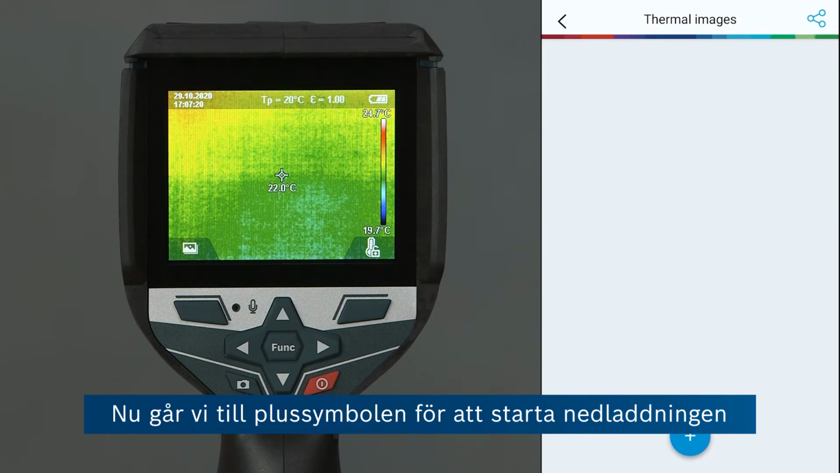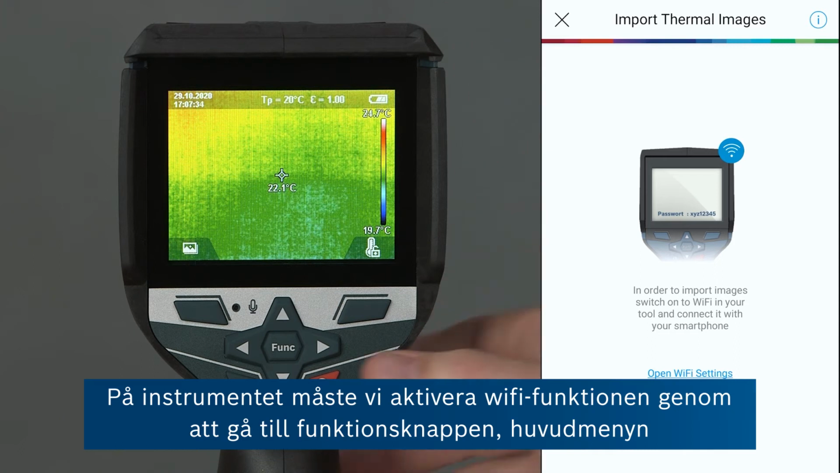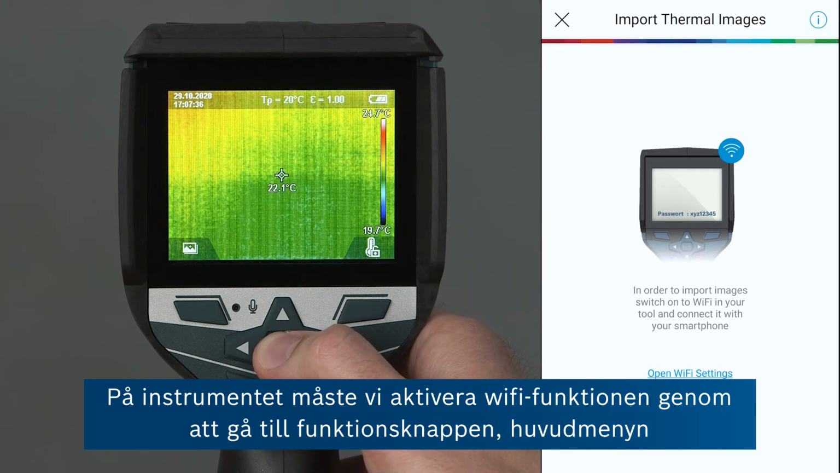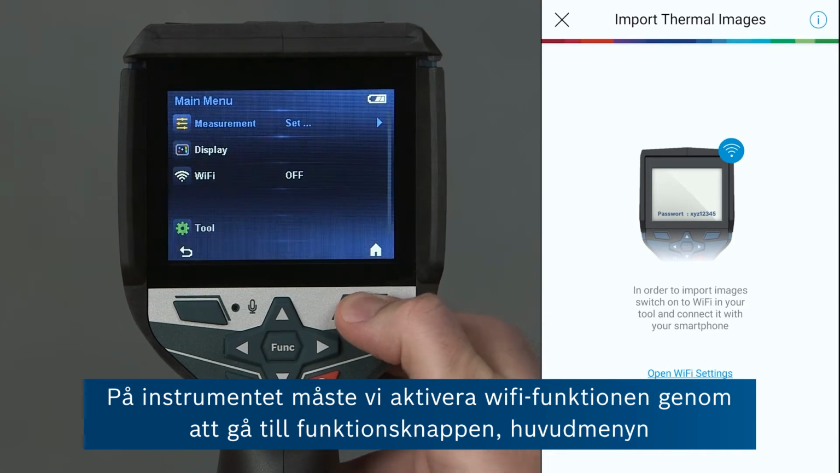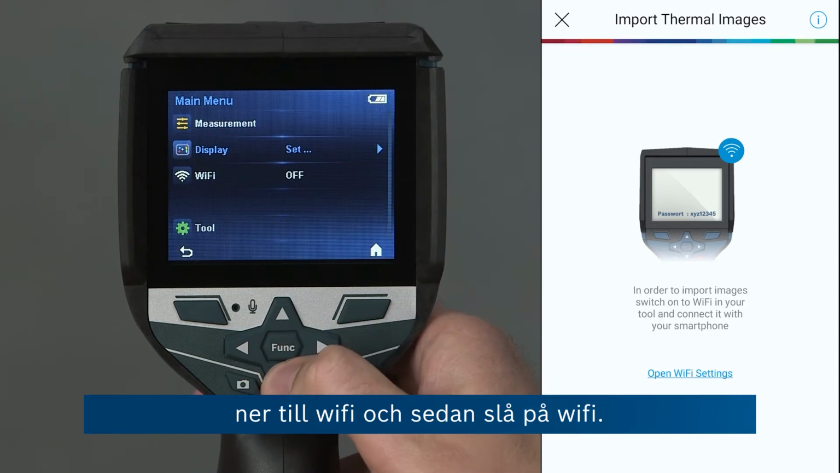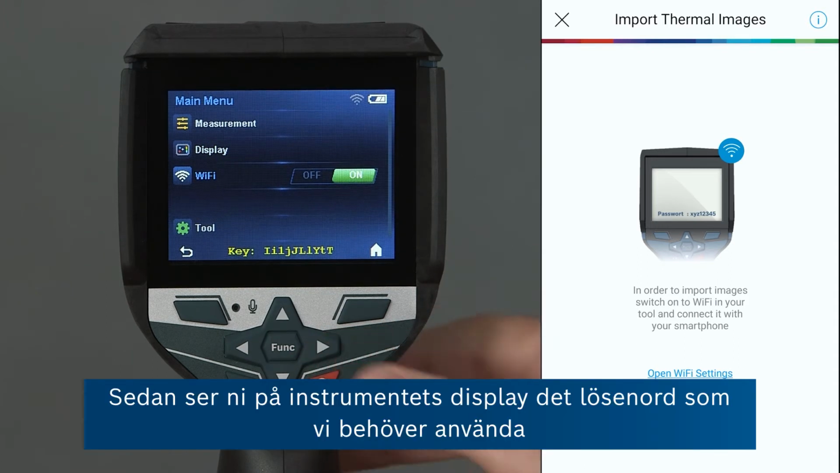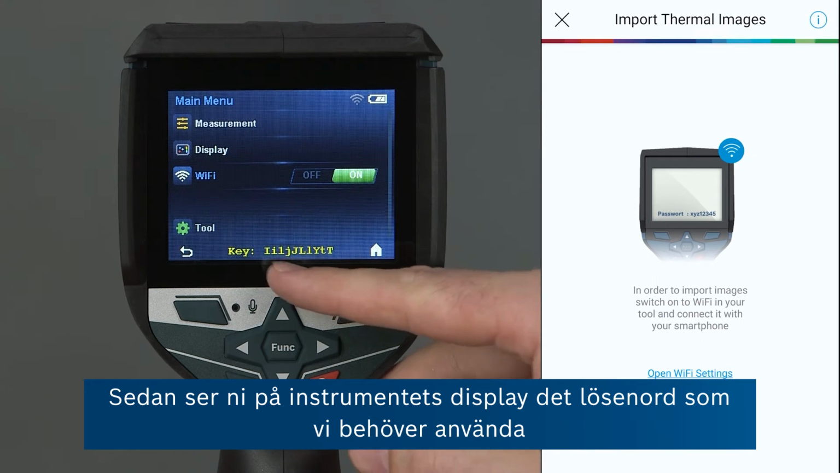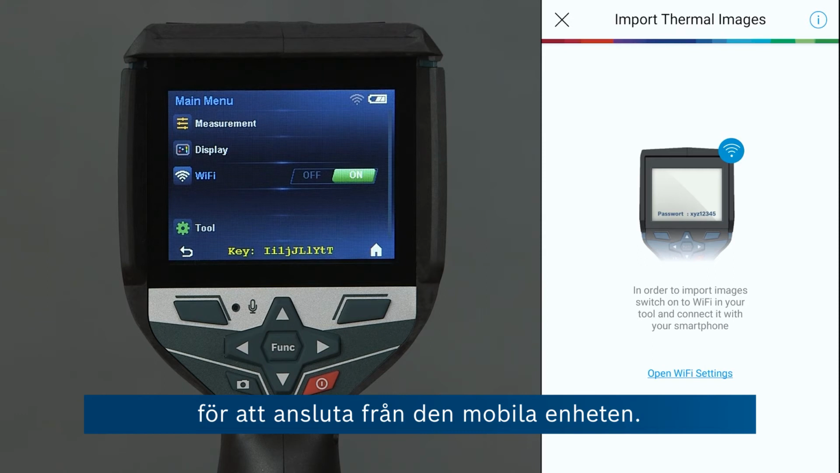Now we go on plus to start the download process, but now the app will remind us that we have to connect to the Wi-Fi hotspot of our device first. Now, on the tool, we have to activate the Wi-Fi function by going on the function key, going to the main menu, then down to Wi-Fi and turning Wi-Fi on. And then on the screen of the tool you can see the Wi-Fi key that we need to use to connect from the smart device.